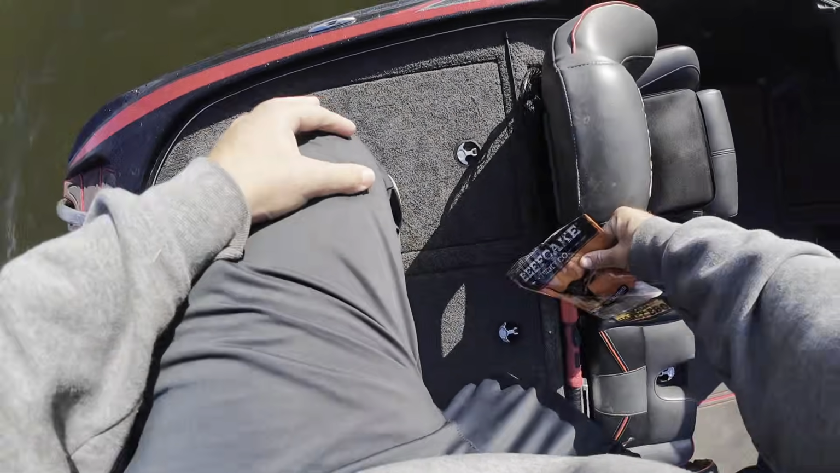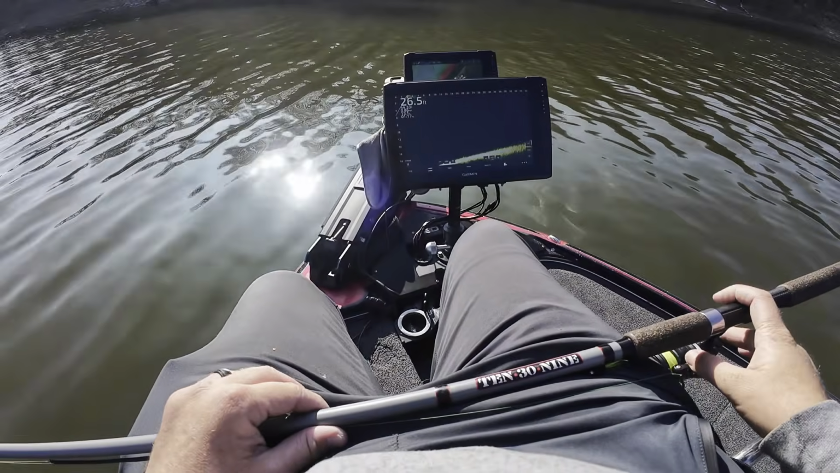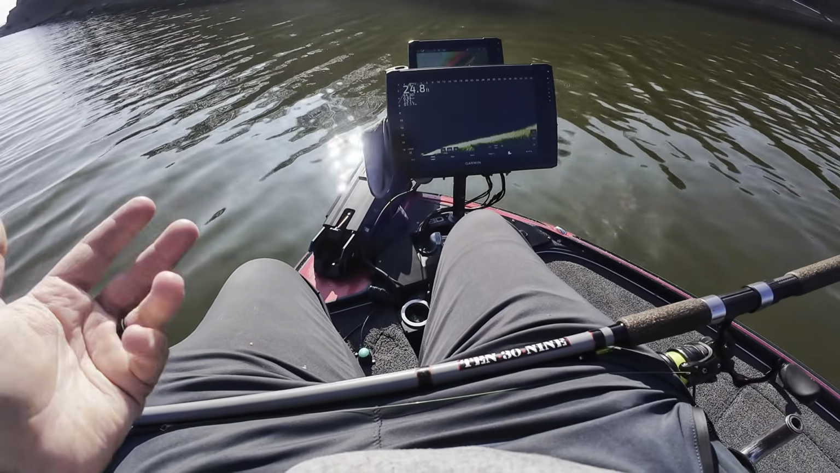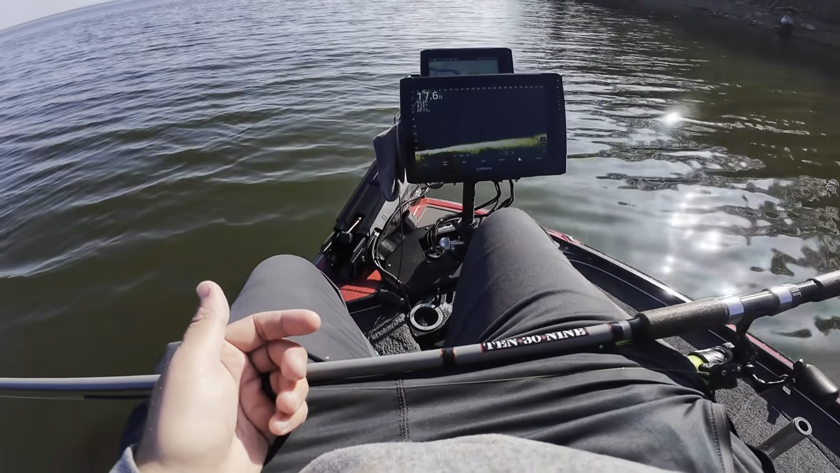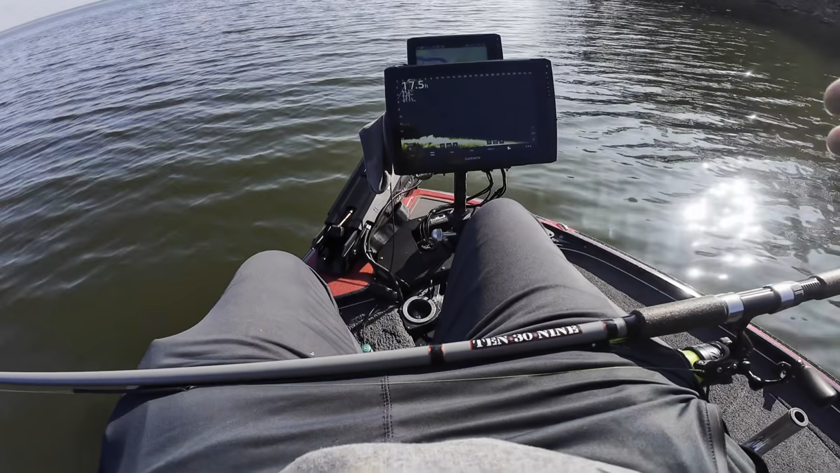So let's go ahead, jump on up here, and let's see if we can find some fish. We should be able to find some fish here. I mean, going by the textbook, there's a main river channel that runs along this bank. So this is kind of their main highway. They're gonna be moving up and down through here. I don't know if there's any fish here, but we're gonna find out here shortly.